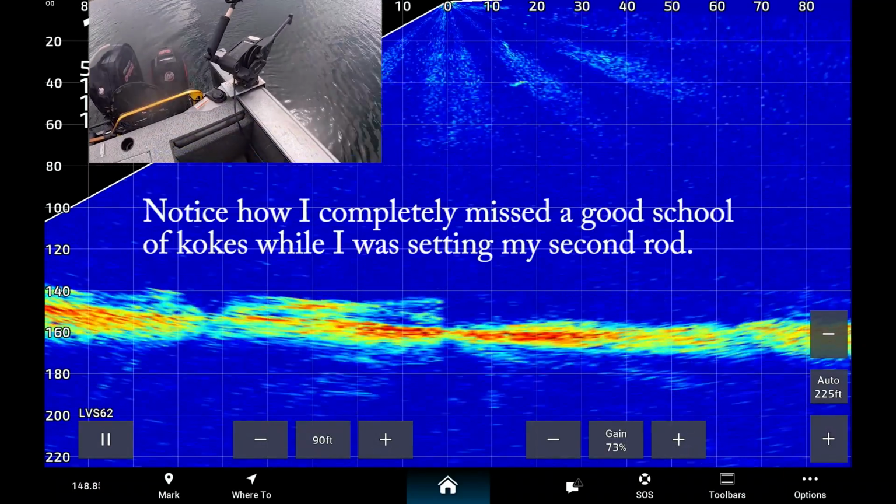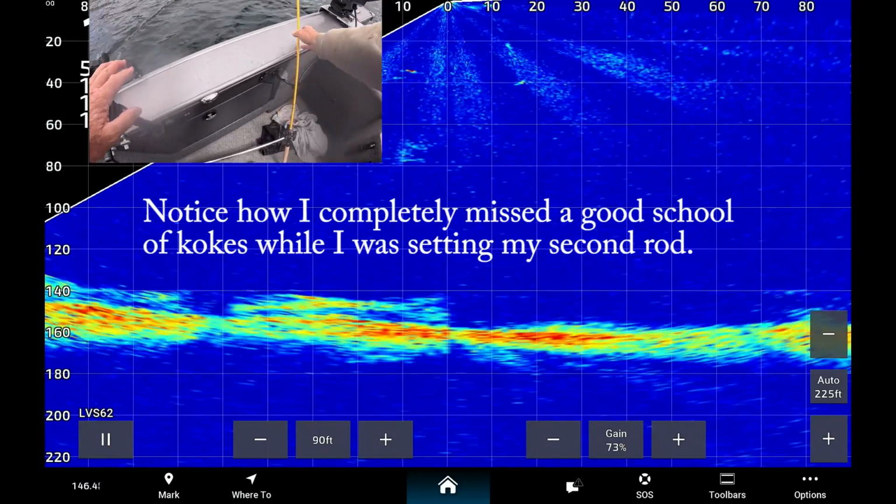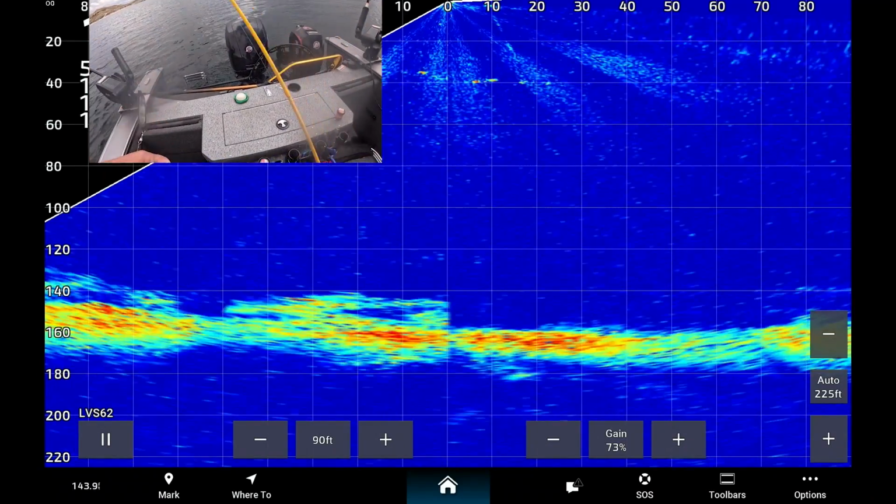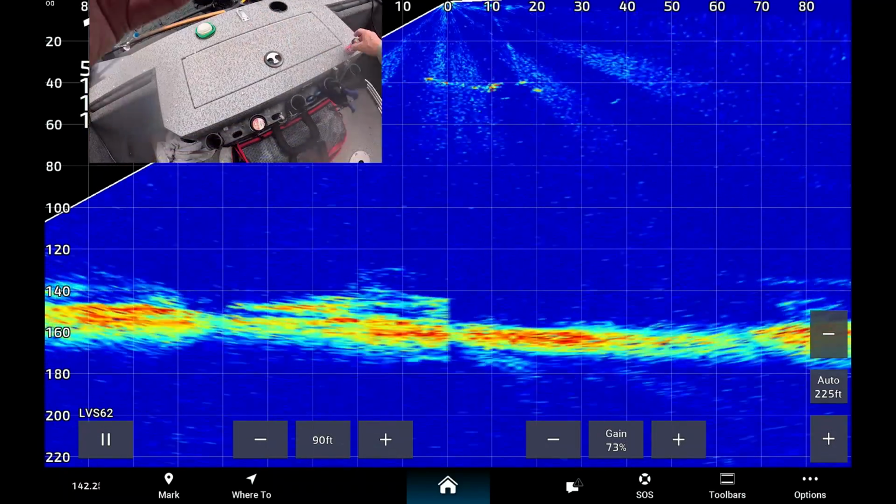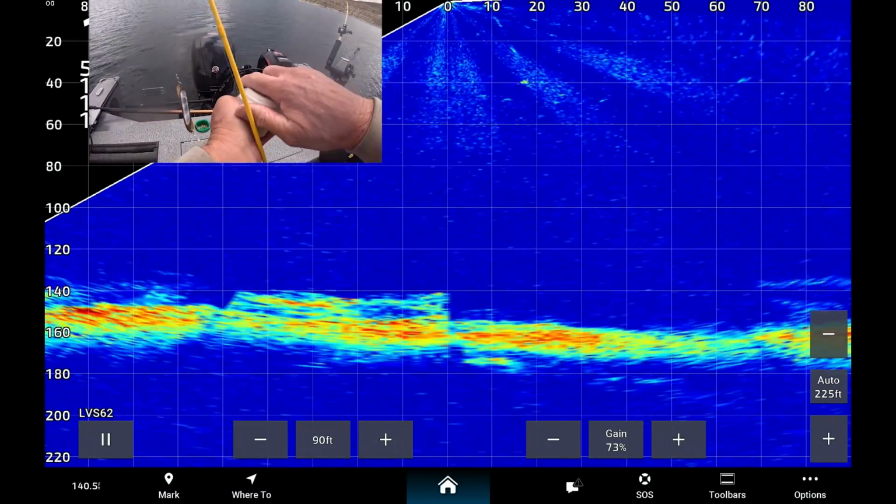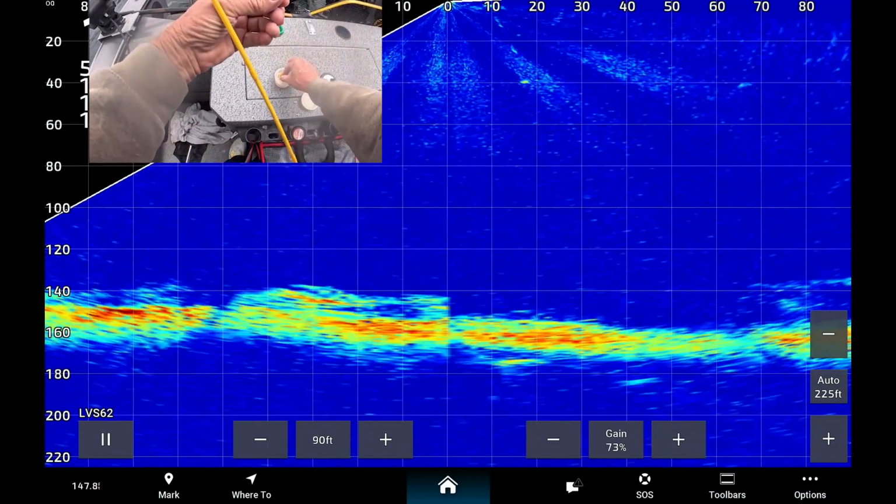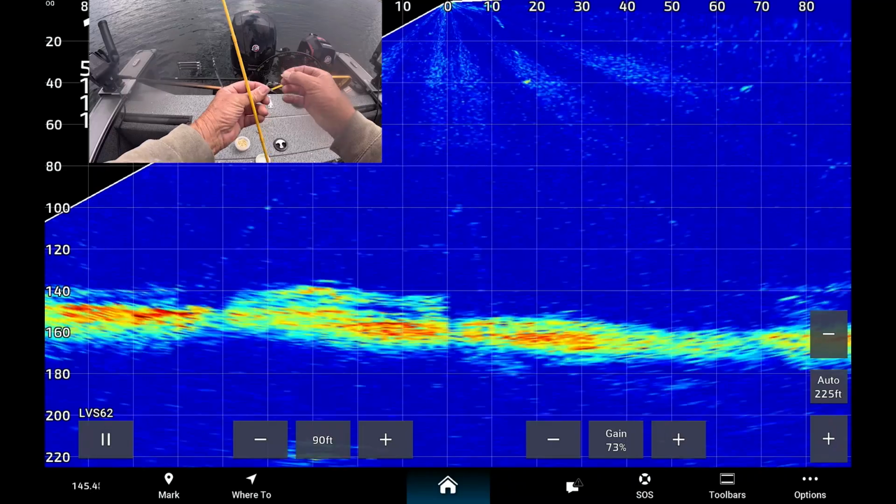And if you know me, I don't usually have both my rigs set up at exactly the same depth. I like to have a little tiny bit of difference just in case larger fish might be above or below. And so that's why I do that. It's, once again, I'm not the trolling expert. I'm just telling you this is what I've learned over the few years that I've been trolling for kokanee.